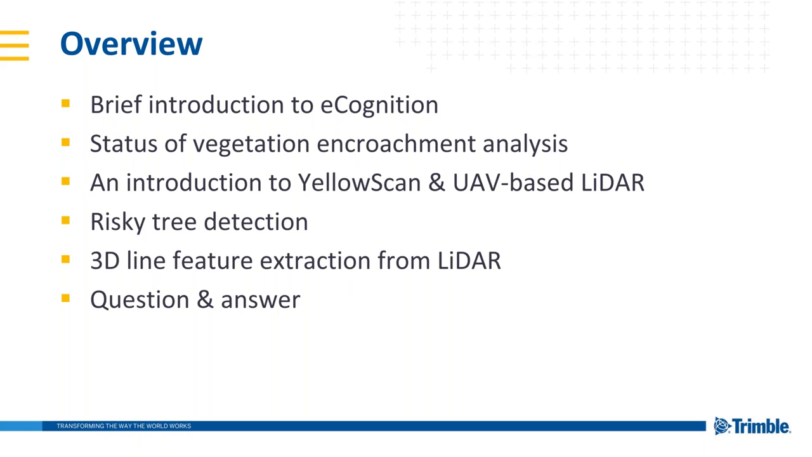Then we're going to take a look at several projects. First, we're going to start out with the real topic here, which is risky tree detection, looking at how we can automate the detection of these various trees using purely point cloud information and what type of deliverables we get from that. And then, like I said in the webinar description, we took the opportunity to really try and push the envelope with eCognition.